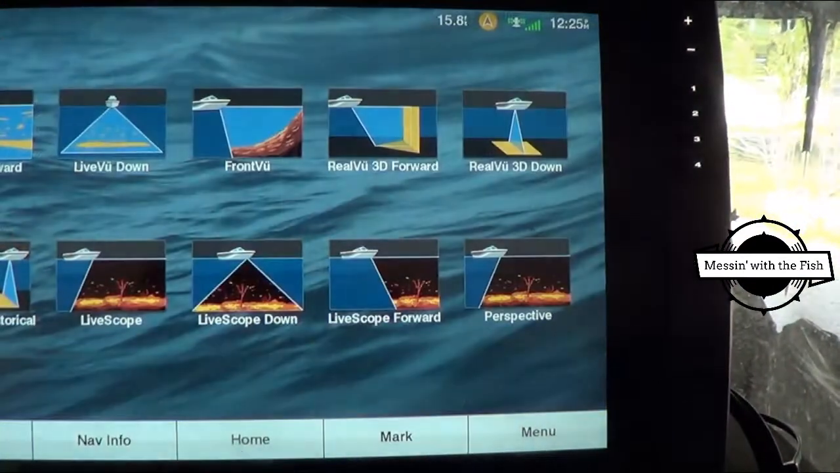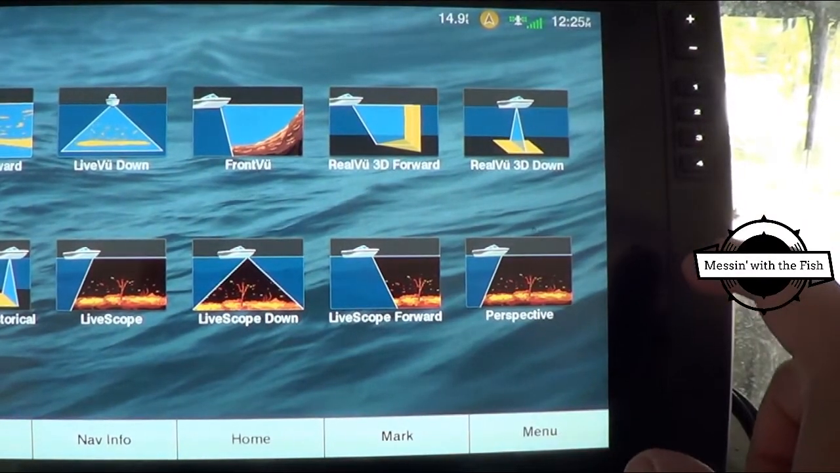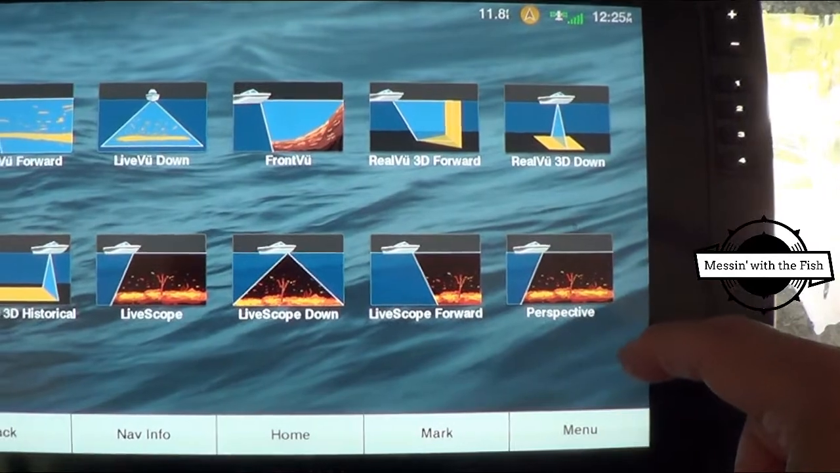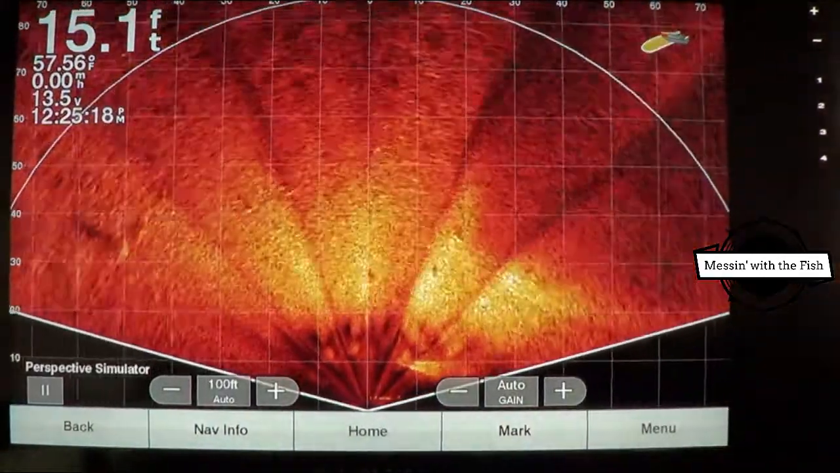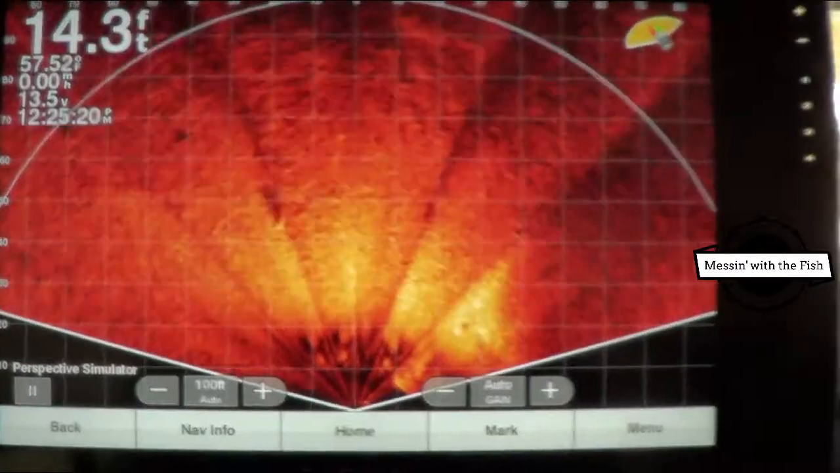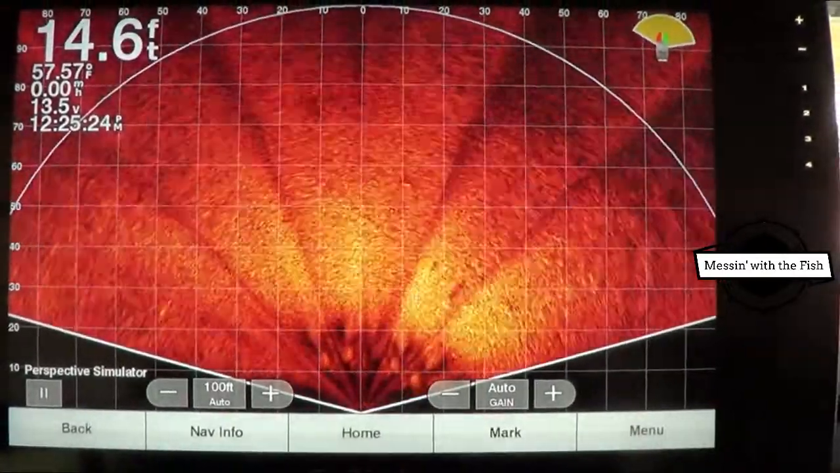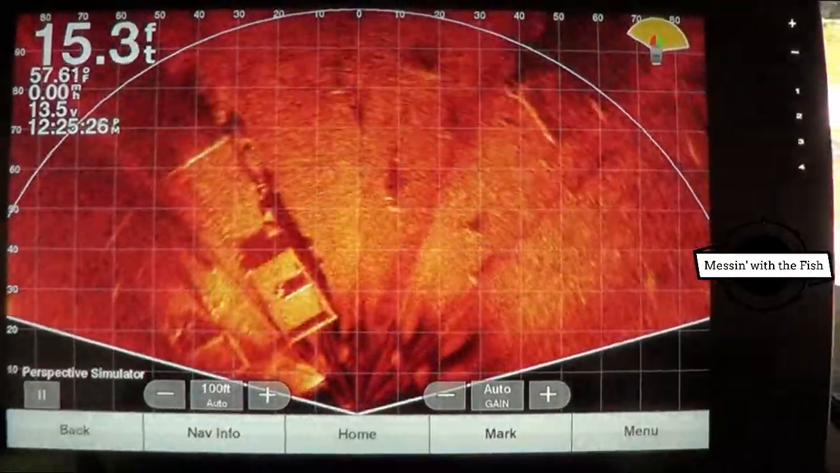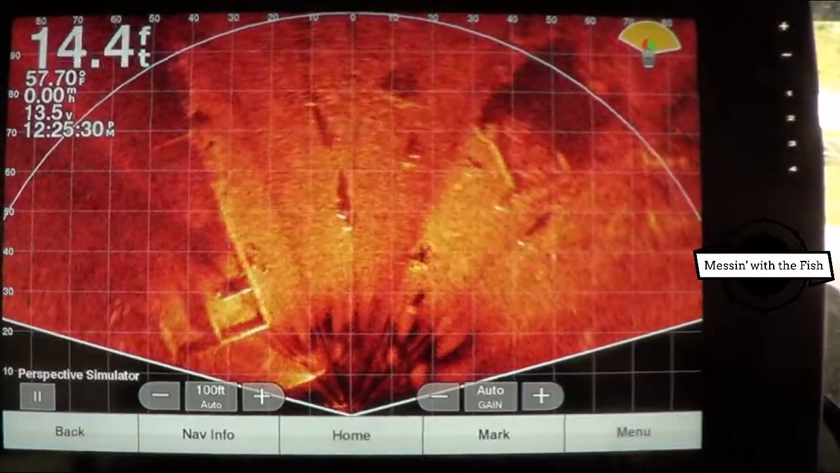We're going to go back here, and of course we still got the guys cutting the trees down. Hopefully it won't interfere too bad. Anyway, in perspective mode, this is the new perspective. Once you get the unit updates and you get a different mount, this is what you're going to be seeing on it. I haven't done that yet.